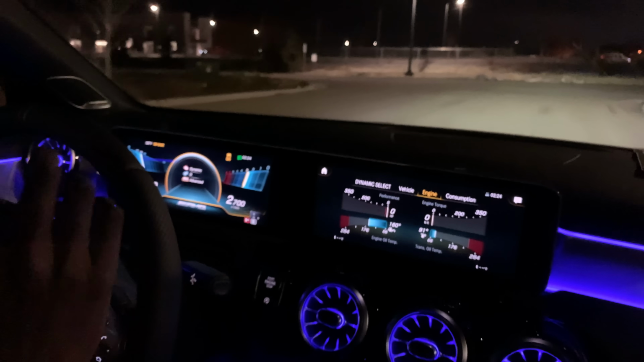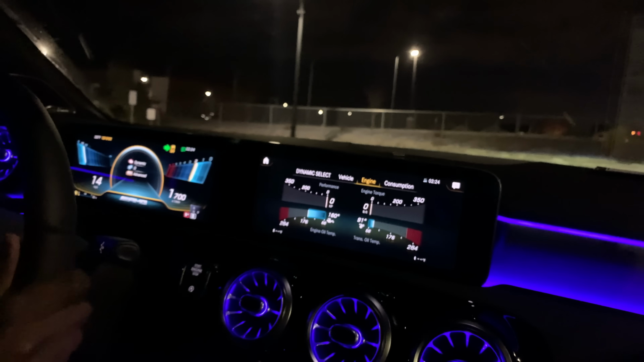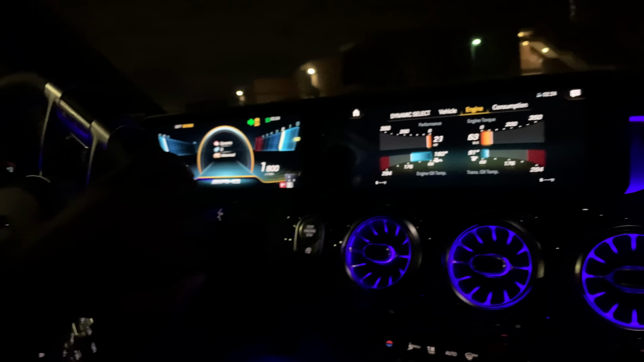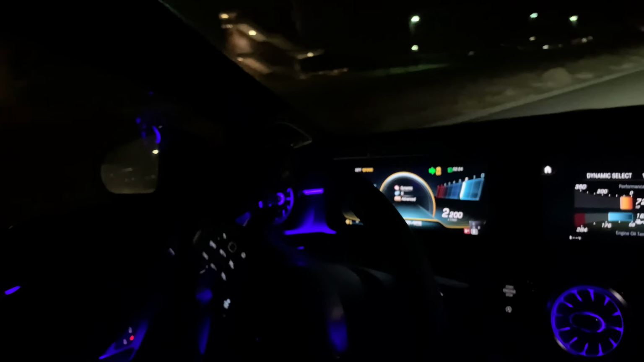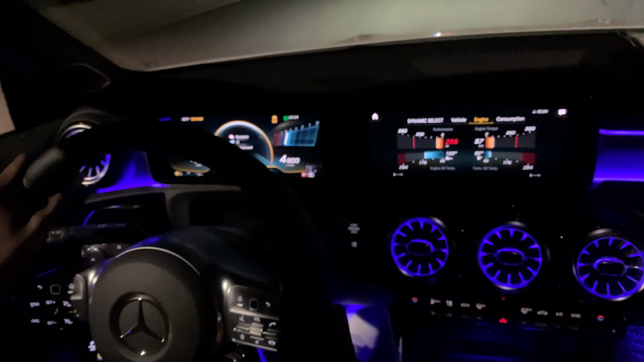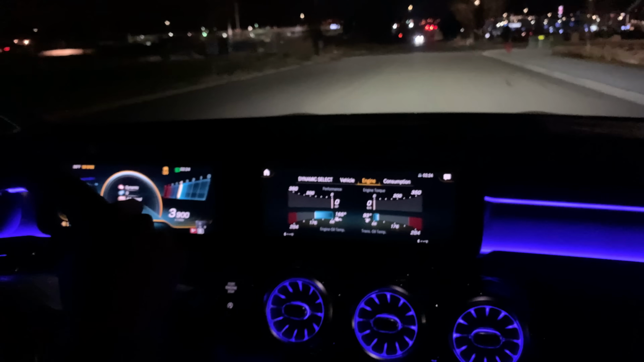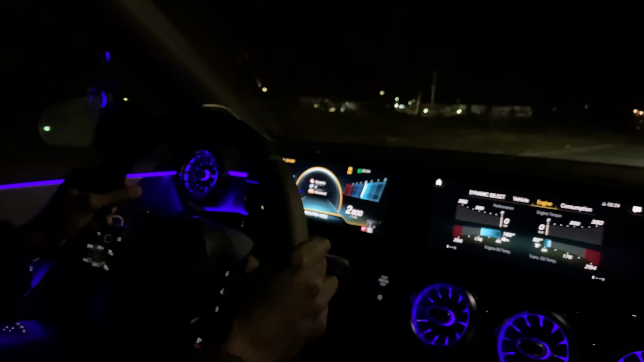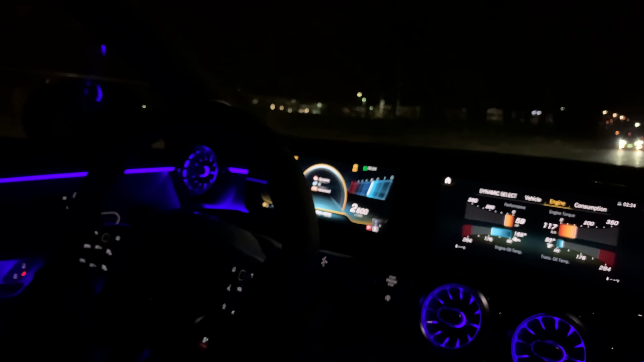That is literally one gear. You cannot even feel the shifting of the gears at all. It's very smooth. And it's actually very solid. As you go faster, it sort of tightens up.